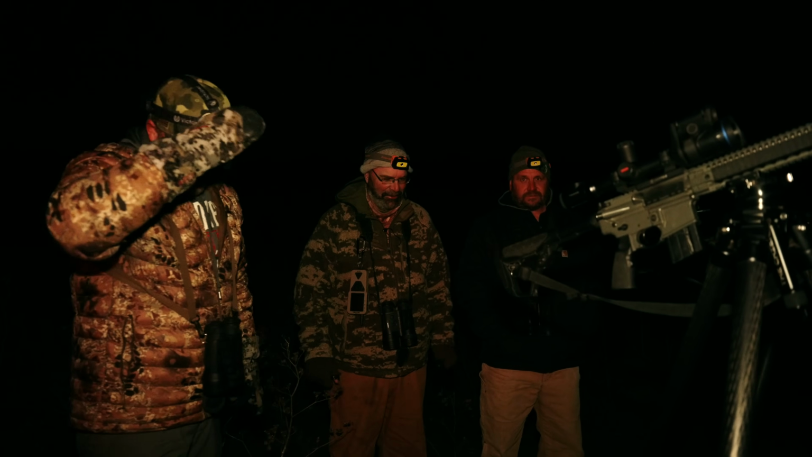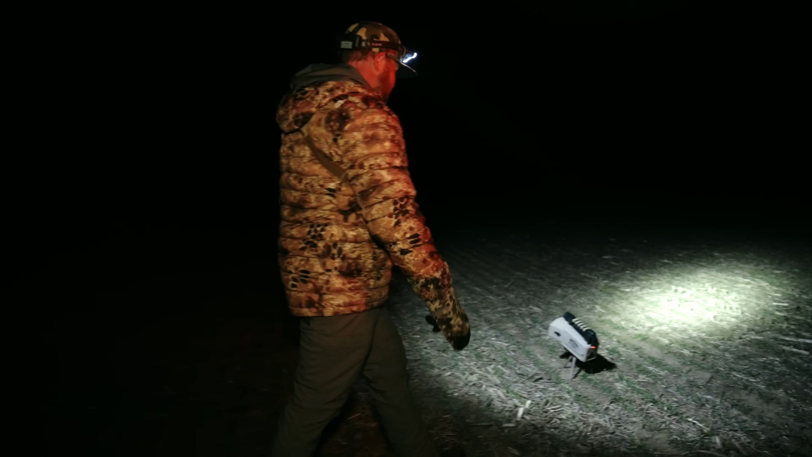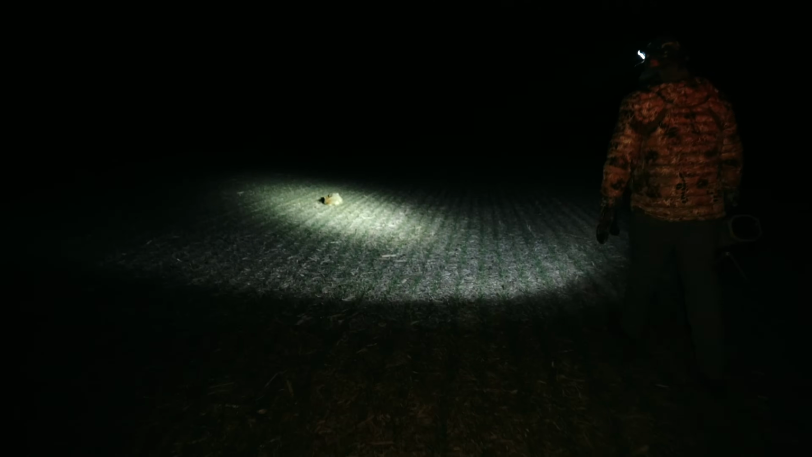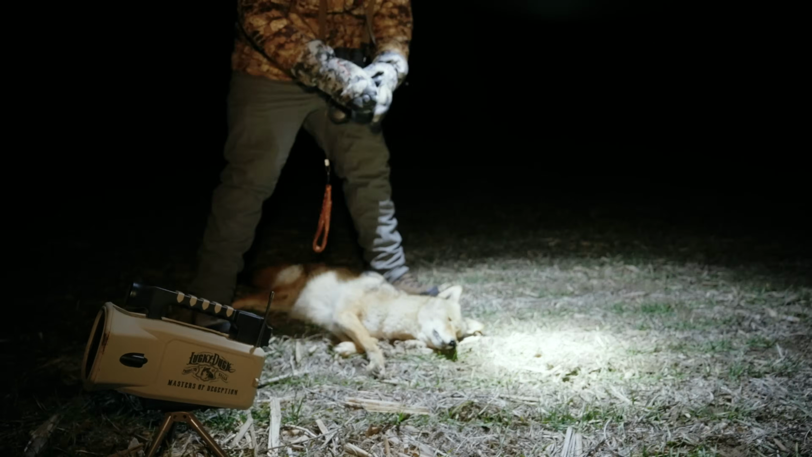No, he did not. All right, fourth stand, second coyote. 8:30. We still got lots of time. Let's go. It's veteran strategy. See, the closer you let them get to the call before you shoot them, the less you have to drag them back to the truck. Good looking coyote. Dropped him straight down.